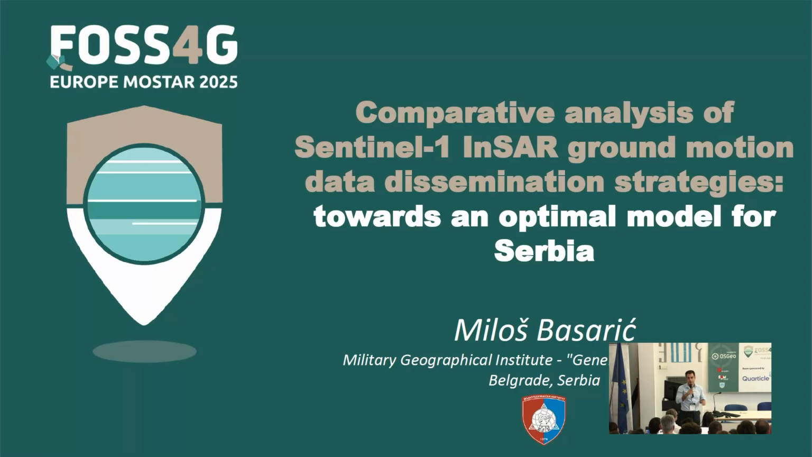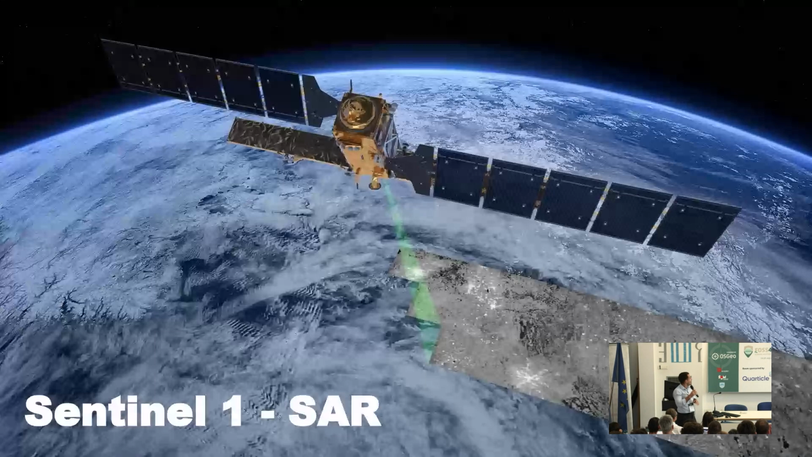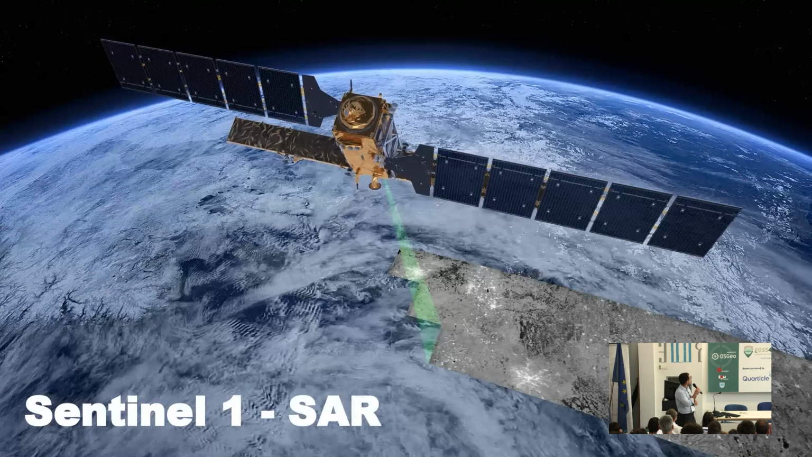I will present you a slice of my PhD research, comparative analysis of Sentinel-1 InSAR ground motion data dissemination strategies. So just a quick reminder, Sentinel-1 has a SAR image sensor, which acquires SAR data, and it's free, open source imagery.